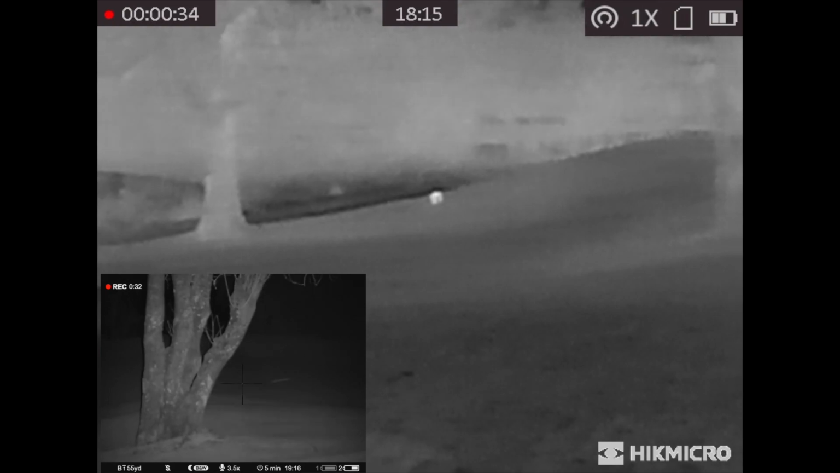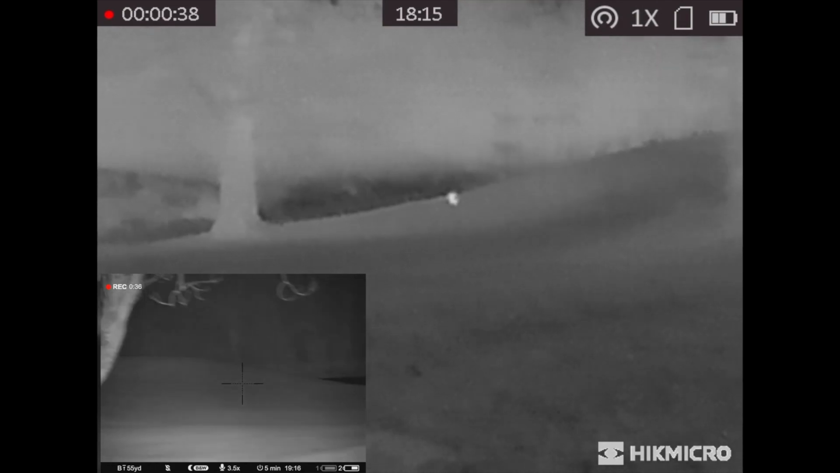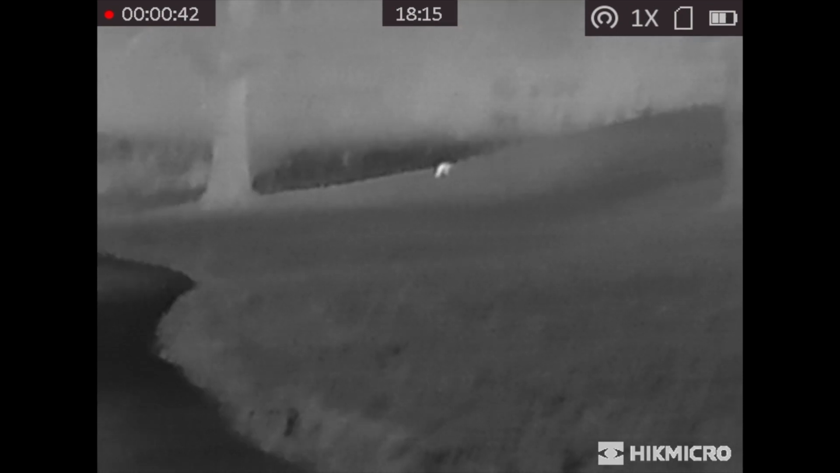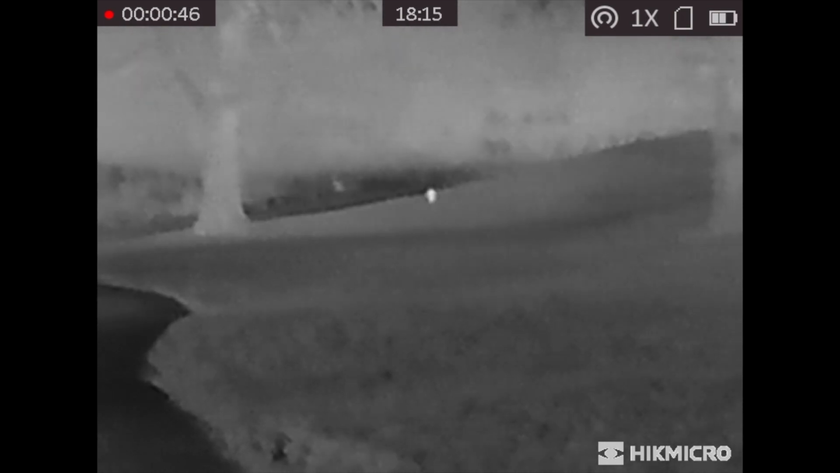and I'm just scanning around with the thermal, but you can see I got the rifle out afterwards, and that's about 80 or 90 yards if I remember rightly, and it's quite obviously a deer there, and it's pitch black, like I say. It's no idea out there till I try and get my rifle out.